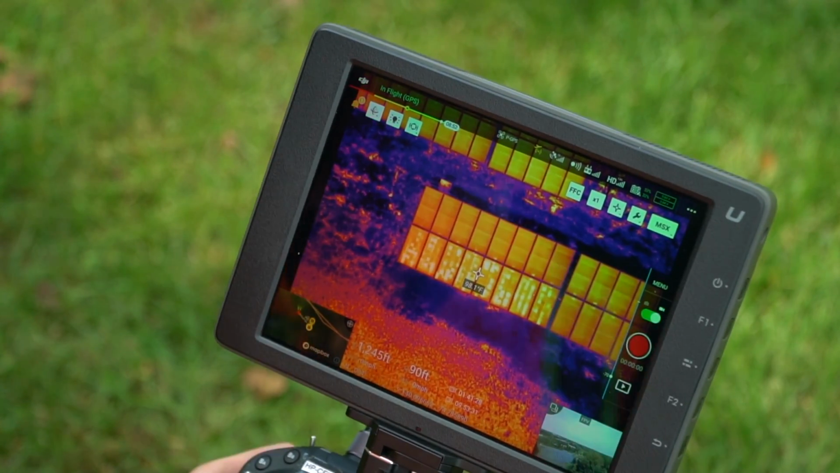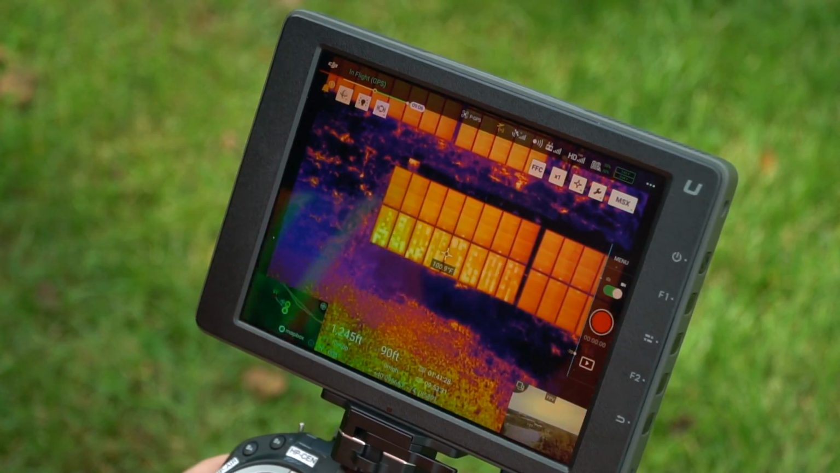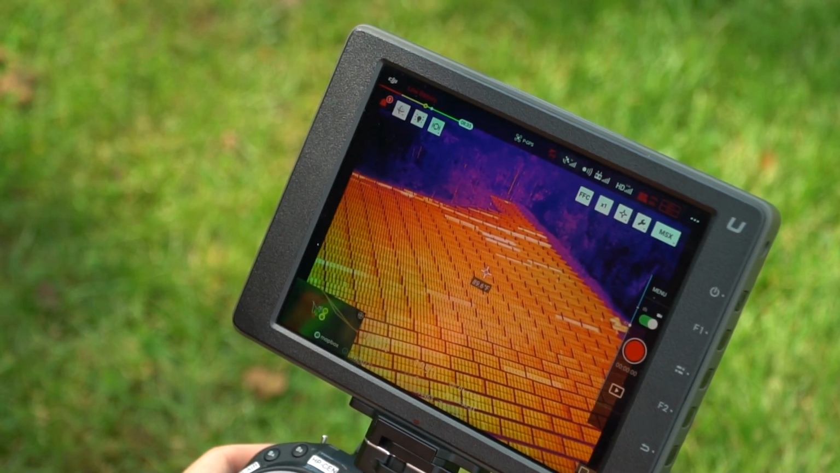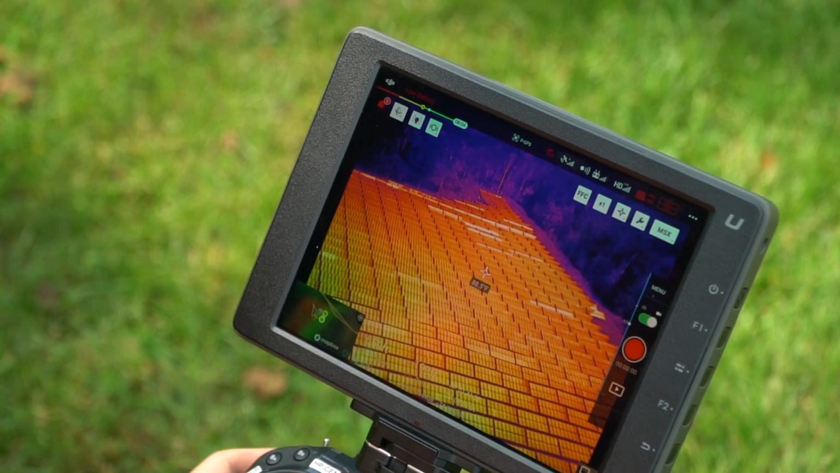And this is something that we don't find every day. This is actually reverse polarity. You can see that on the camera with the glare of the screen. And it really is this easy to inspect these panels with the drone. And it's beeping right now because it is a low battery. I have to come land it.